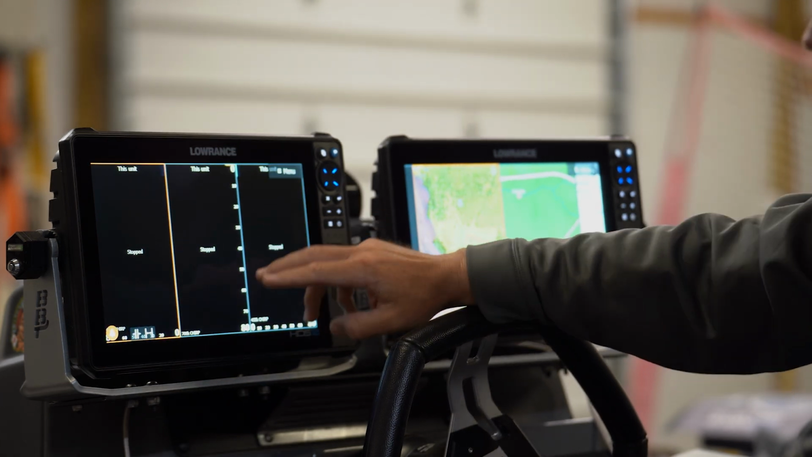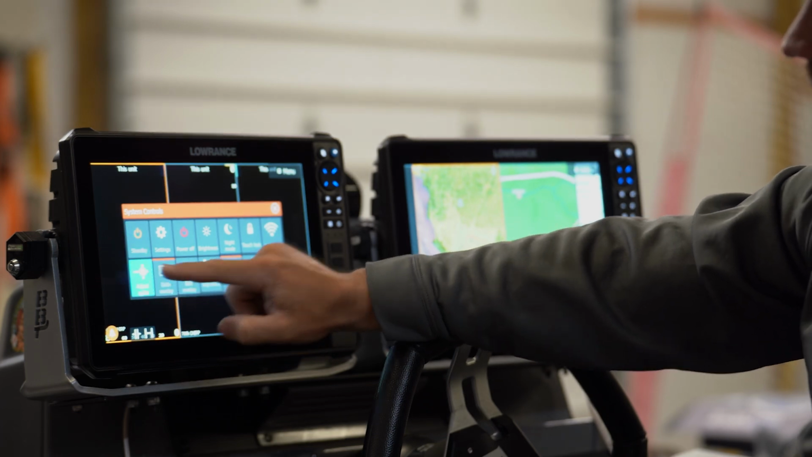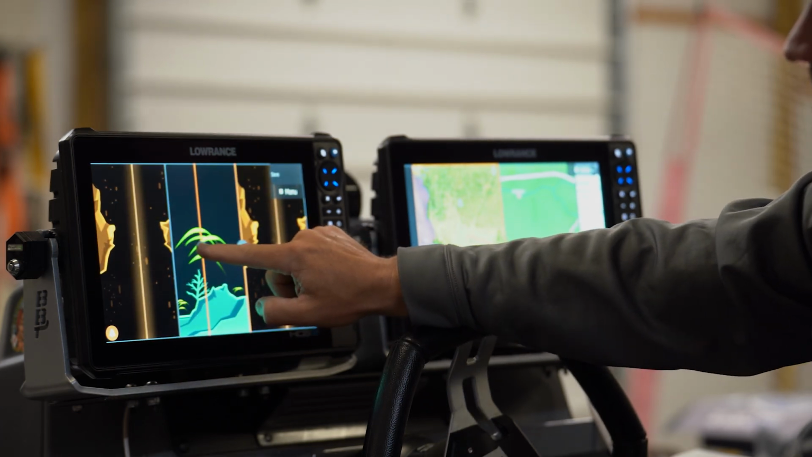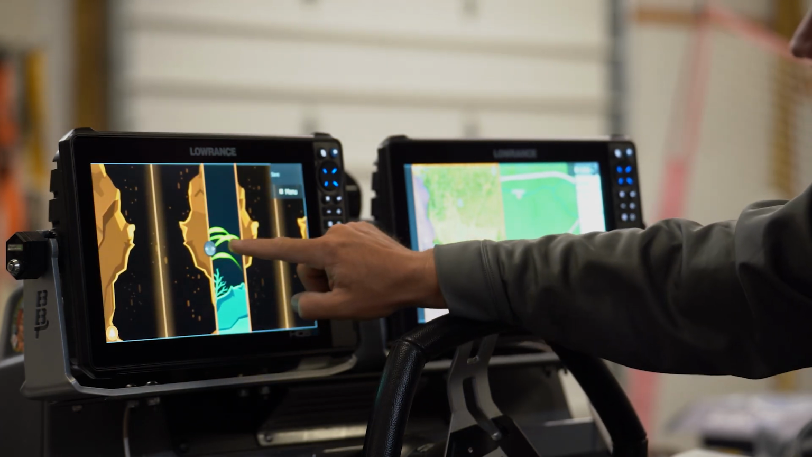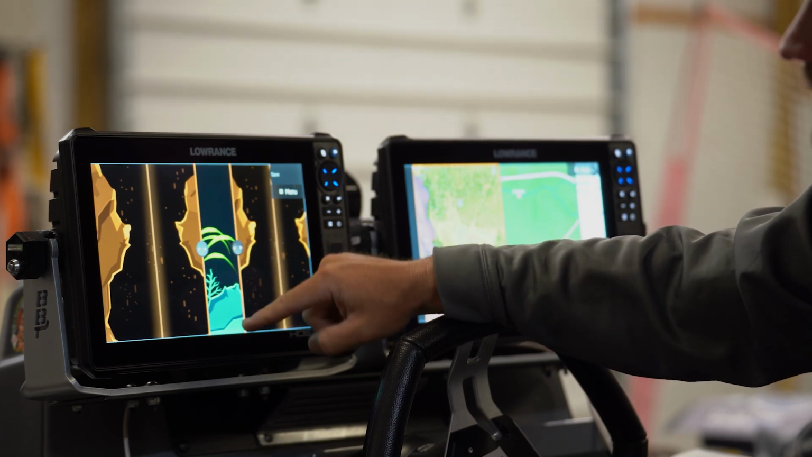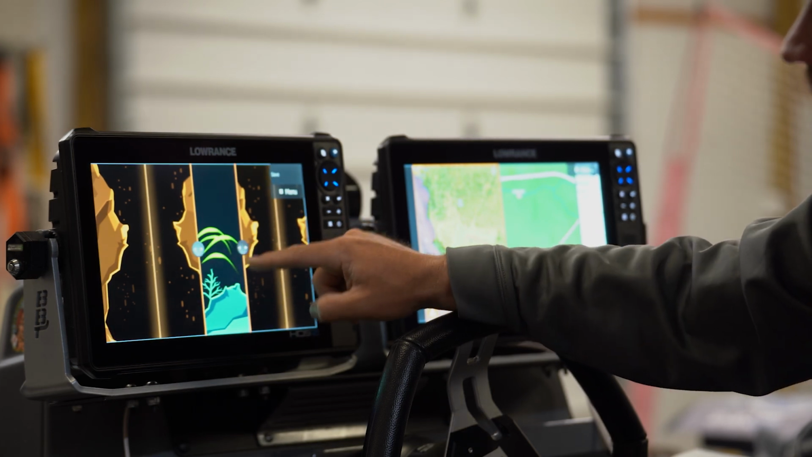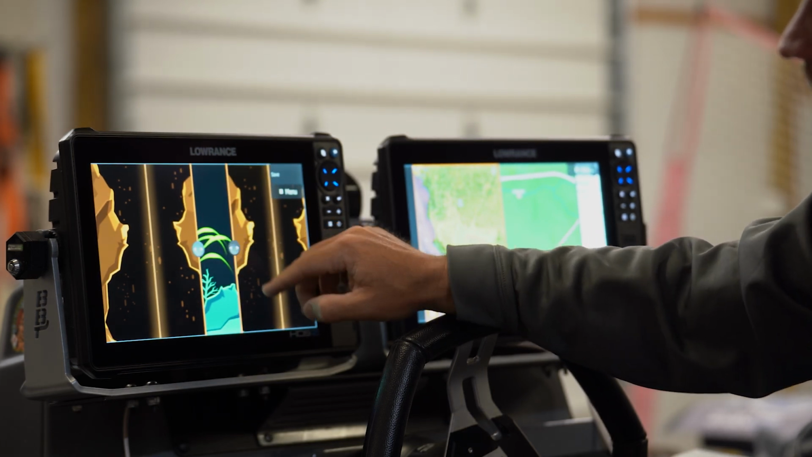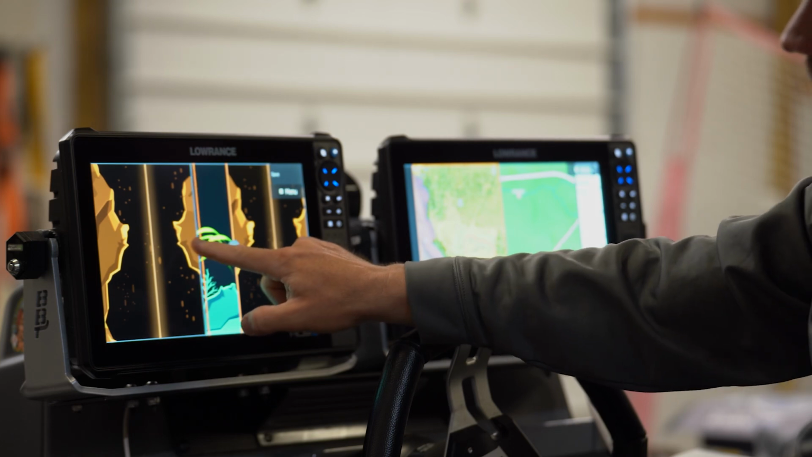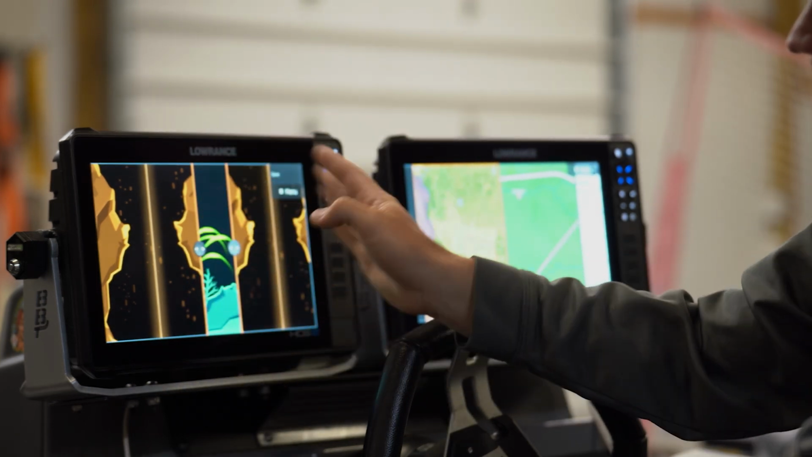Now what I'm going to do is go in here and hit power, adjust splits, and I'm going to adjust these to where I want it. So I'm going to just get it a good distance. I don't need a whole lot of down on the screen because I know exactly what's coming on there, and I can always stop it and back it up. So I'm going to get these adjusted correctly to where I have my down in the middle and my side scans on the right.